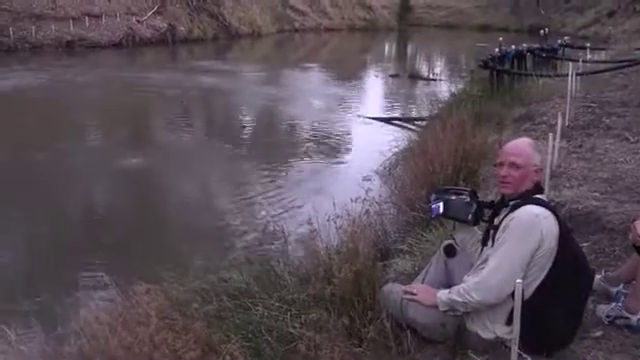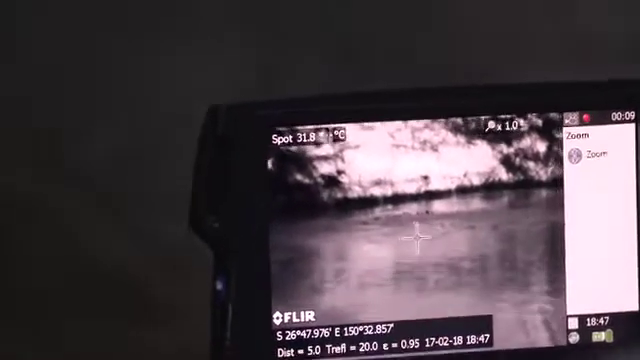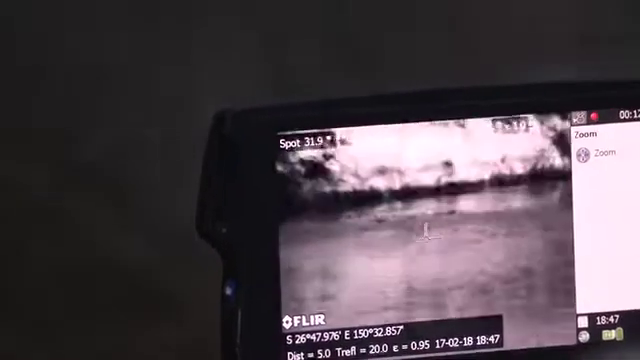We're looking at the bubbles in the Condamine River. They're black under the infrared because they're full of methane. Okay, let's try to zoom in on the bubbles. There's the black bubbles of methane. Pop, pop, pop. Methane gas being released into the atmosphere.